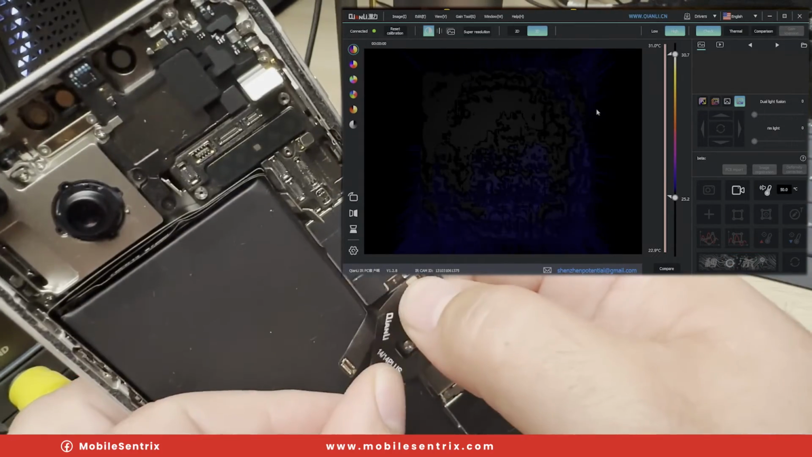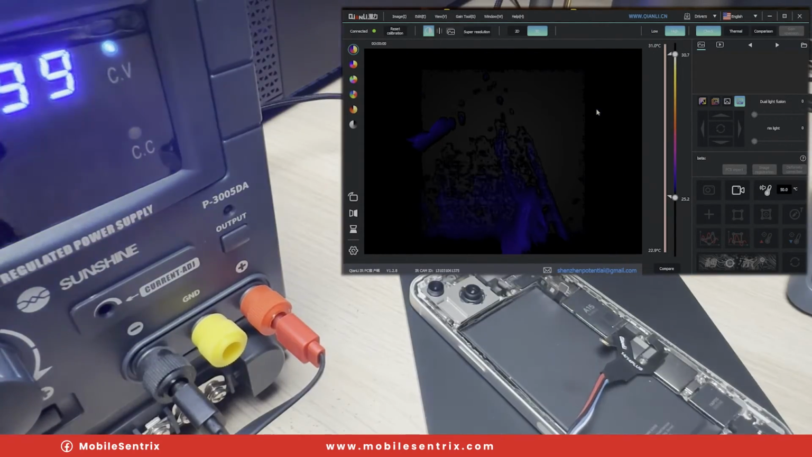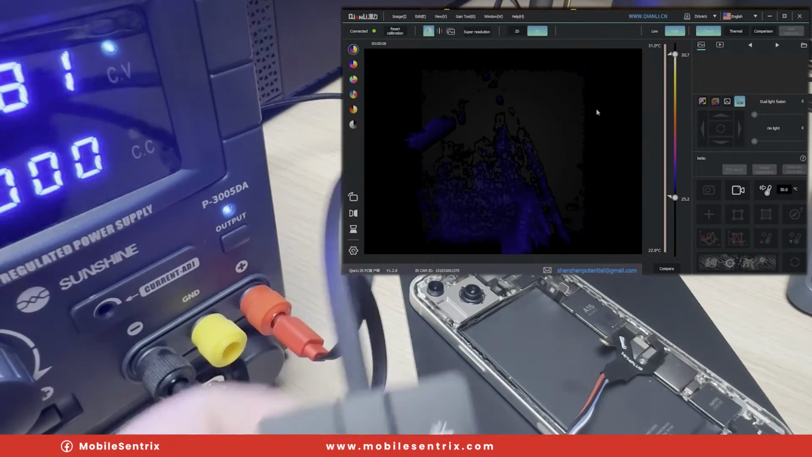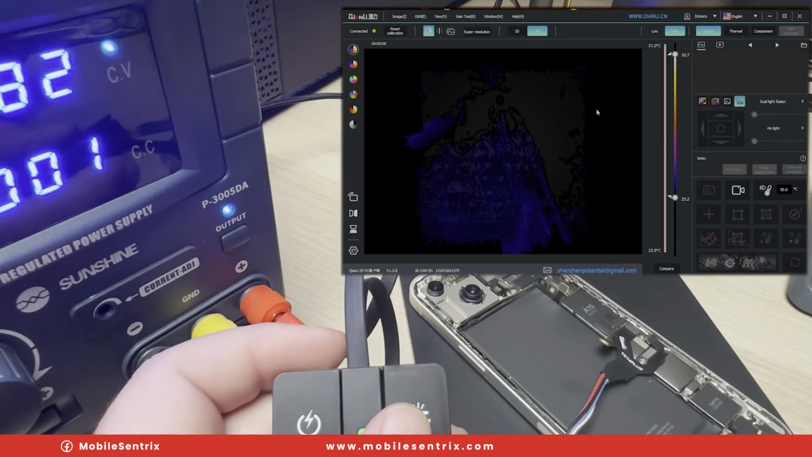I'm going to get a power supply. We'll connect up an iPhone, and I'm just going to show you what it looks like when a phone boots up. Here, let's see if we can turn this on, and we'll go ahead and put power to it and power it on.